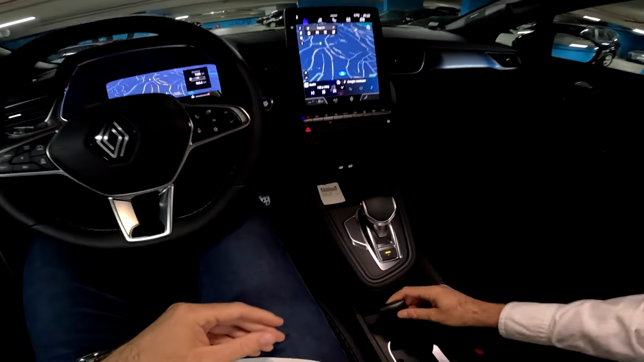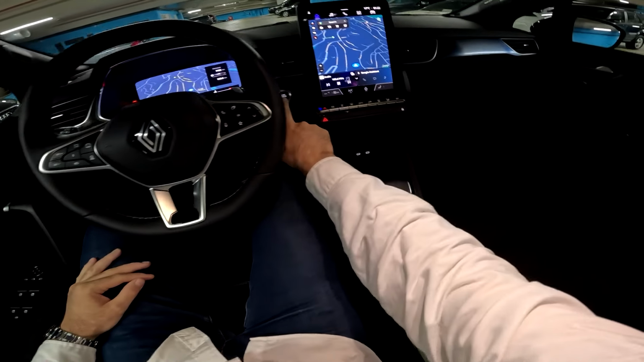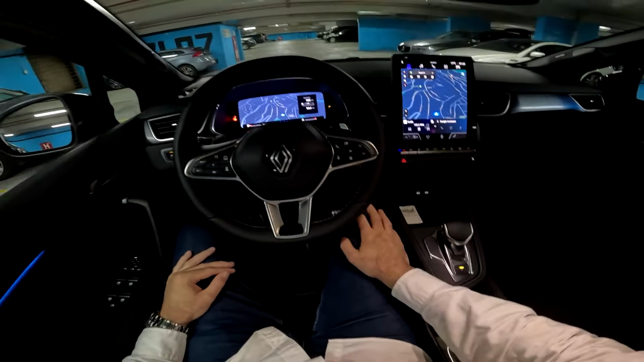I will put the key in this special slot. Press the start button. There we go. Car comes to life. I will put on my seat belt. And we are ready to go now. Let's put the car into drive. This is the gear selector for the EDC automatic transmission. And yeah, well, now off we go, and let's start with the specifications of the model in our video.